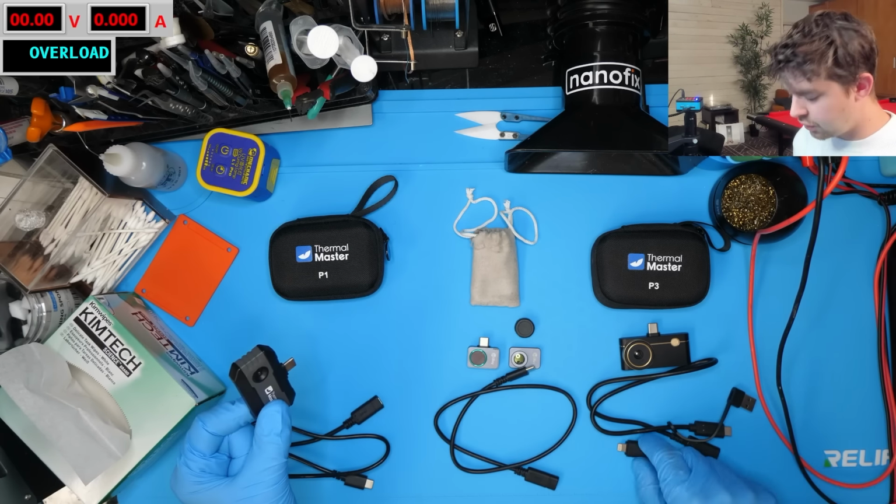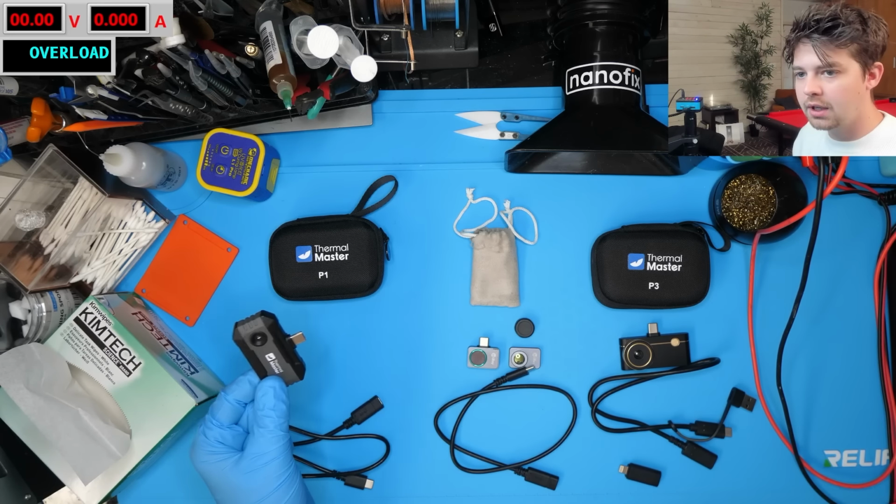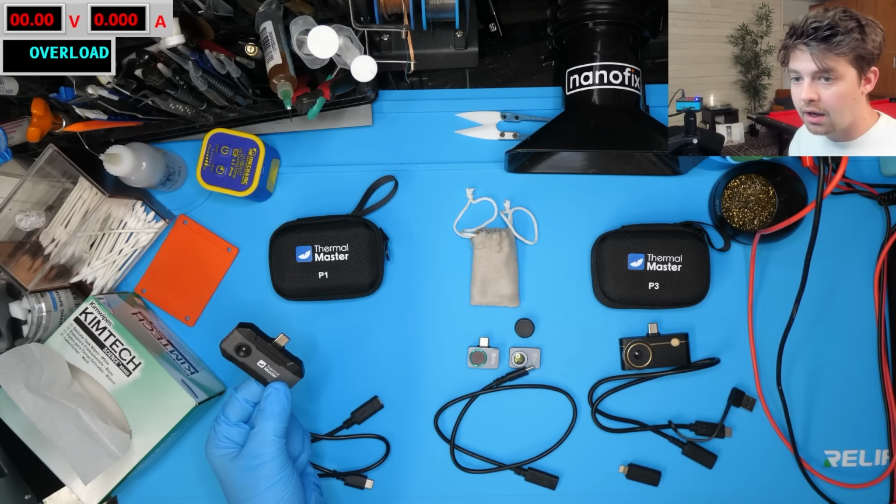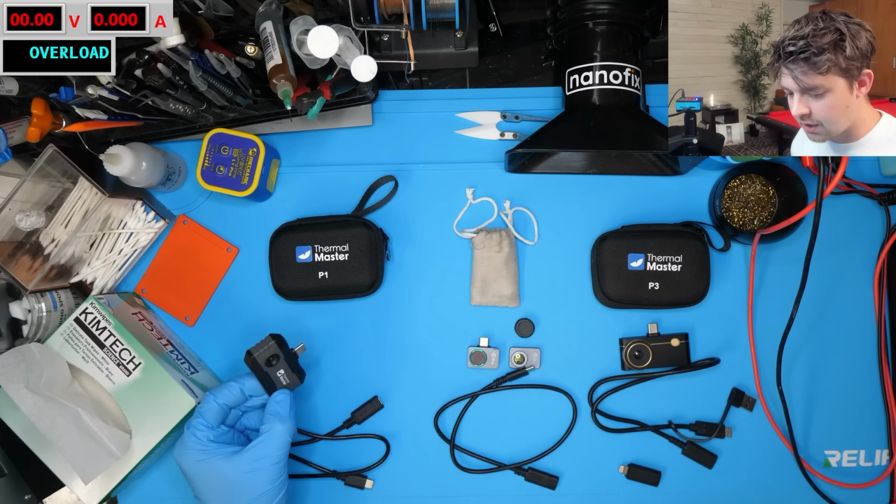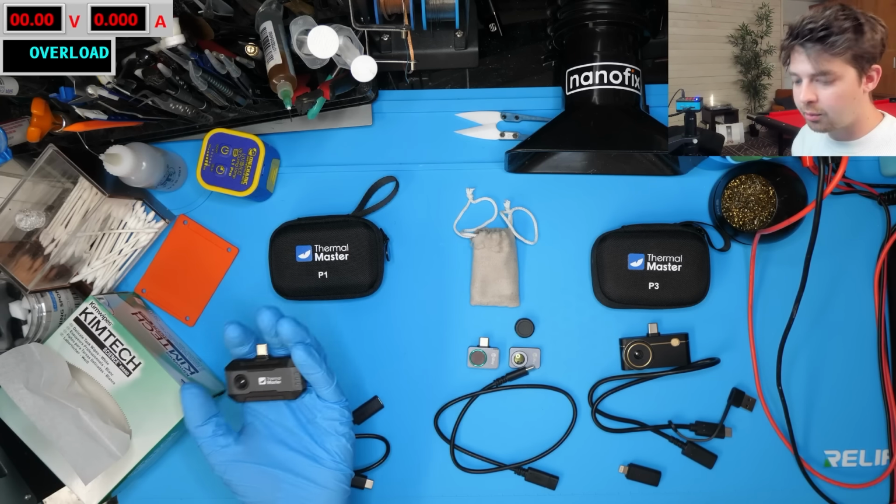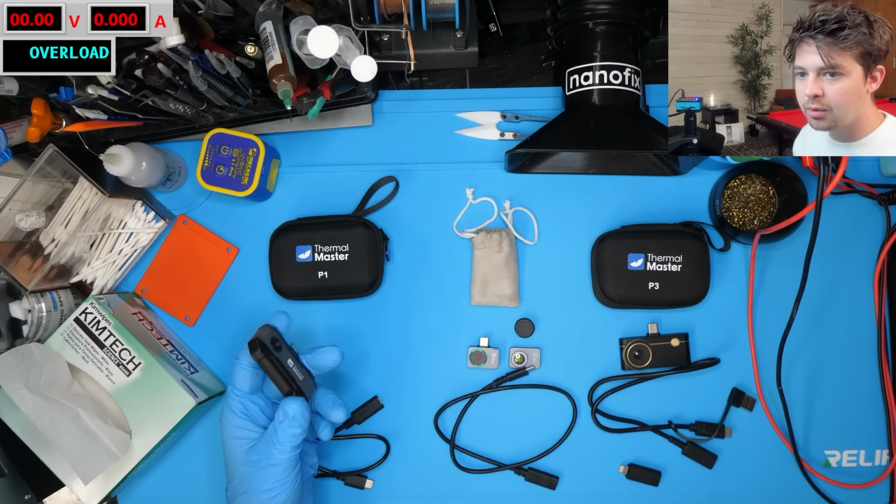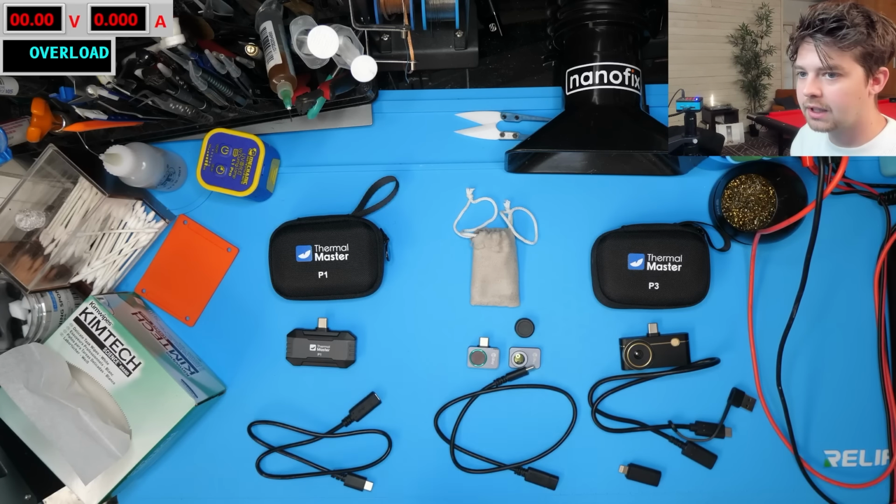This alone, if you can manage to get your hands on an adapter, works with the Lightning port, it works with the newer iPhone models with USB-C, and it works with the Androids. It actually arguably works better with older Androids, as we saw before. So this is a huge W for Thermal Master and for the entire repair community. Honestly, super jealous that we're at this point where you can get something like this for $100.